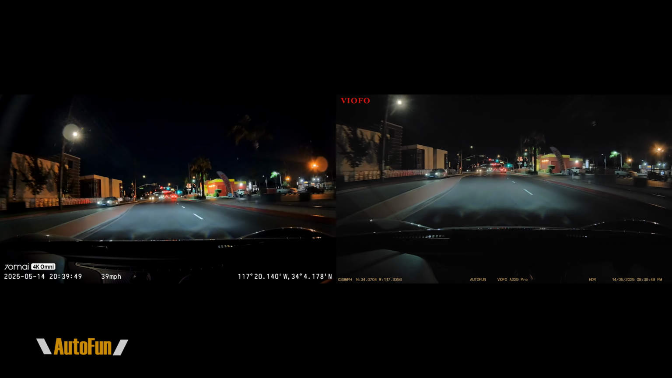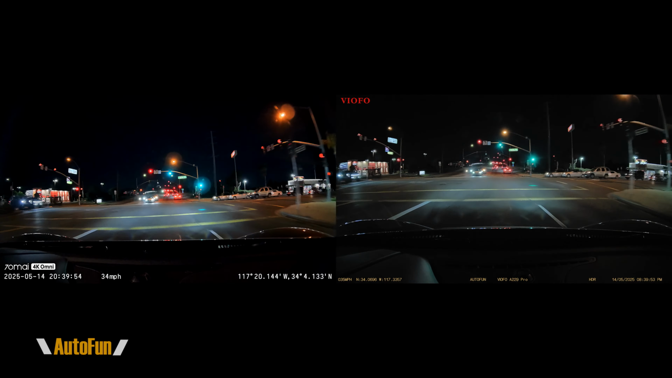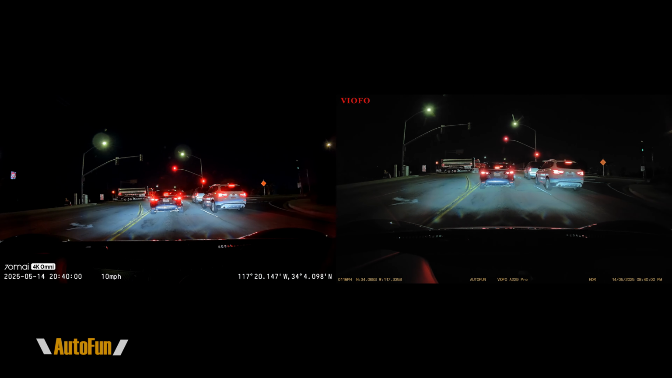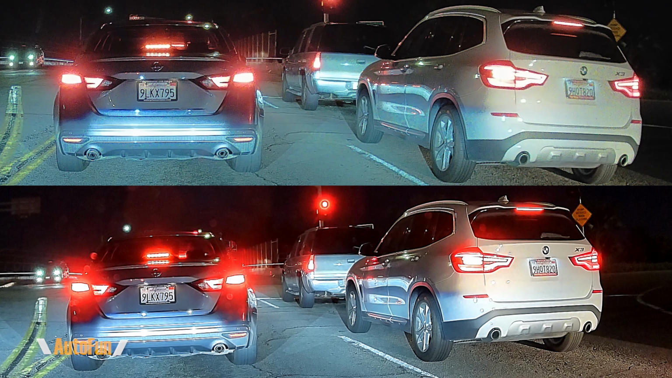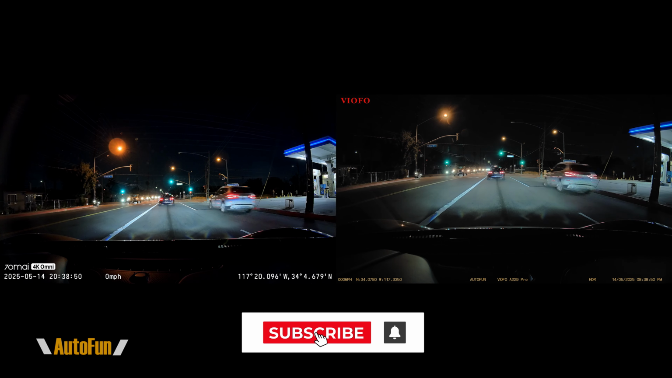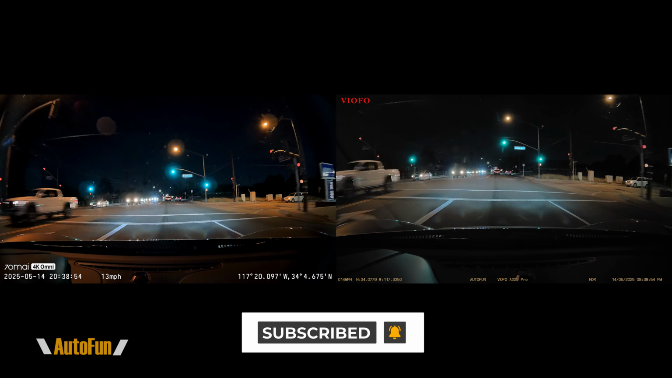Now, most night driving is gonna include a combination of brighter areas and darker areas as you're driving by, so I'm looking at exposure and contrast as well as motion blur. Now, for exposure and contrast, I definitely think the Omni has the upper hand. Notice the detail on the taillights, it's a lot sharper, so it's able to handle that a little better. And also notice that the colors do look richer. The images are close, but I do think that the Omni does have the upper hand right here, so I'm gonna give this point to Omni.